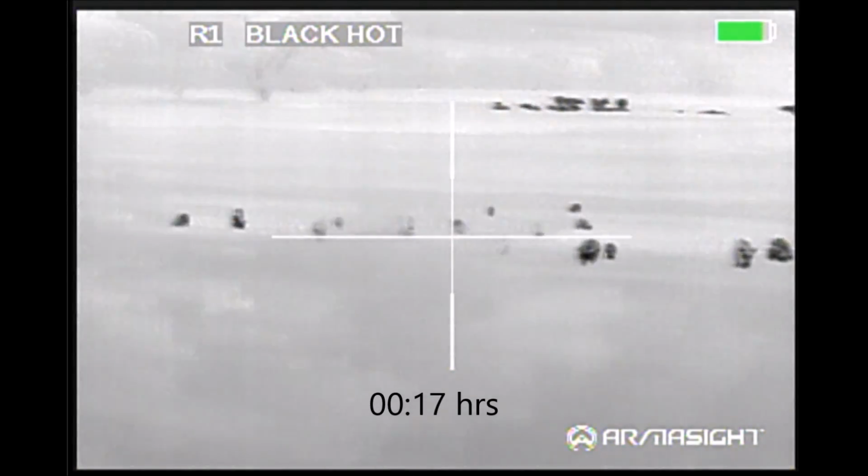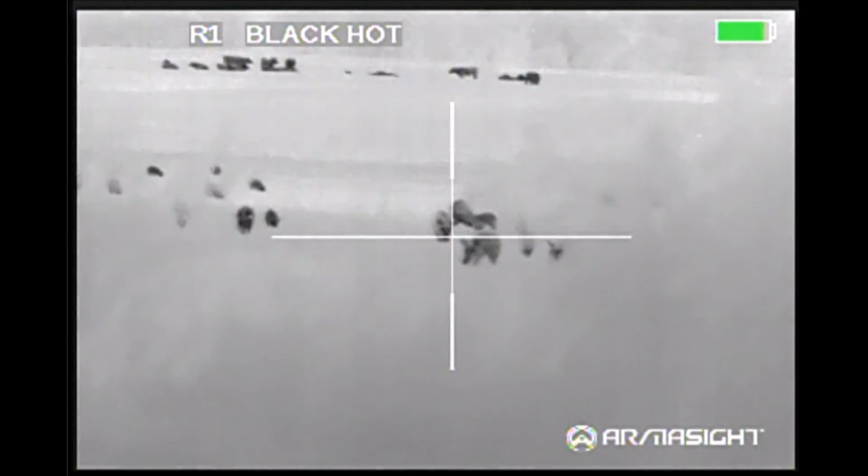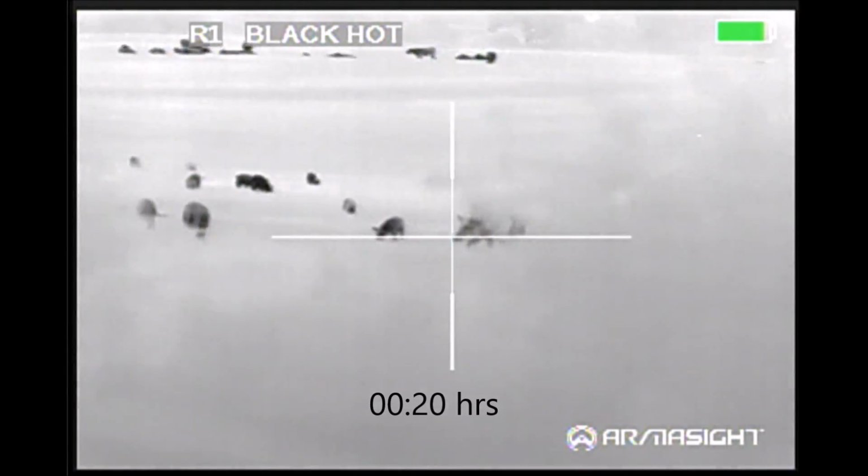Later we came across a group of hogs in a divided pasture. They were on the side that had the livestock with it. So we made a beeline to the opposite end of the pasture to get ahead of them because they were headed in our direction, and that's where the video starts here.